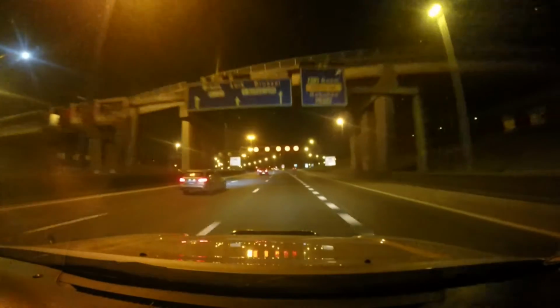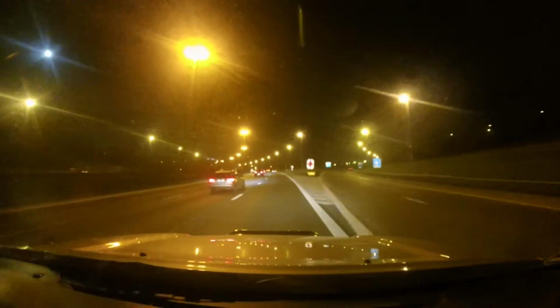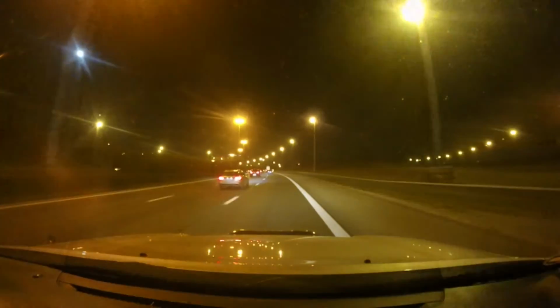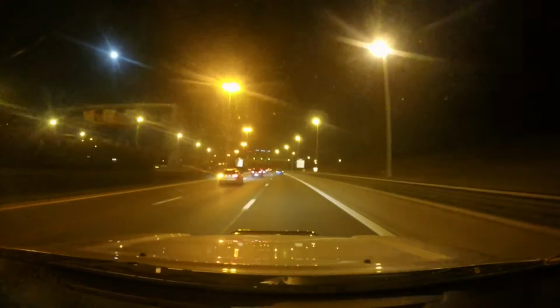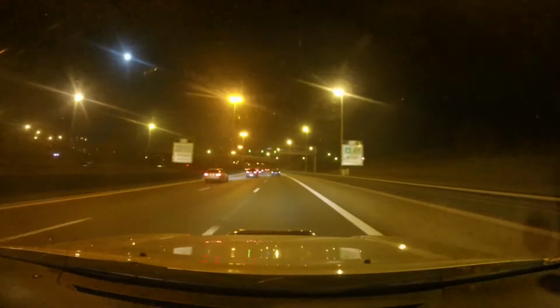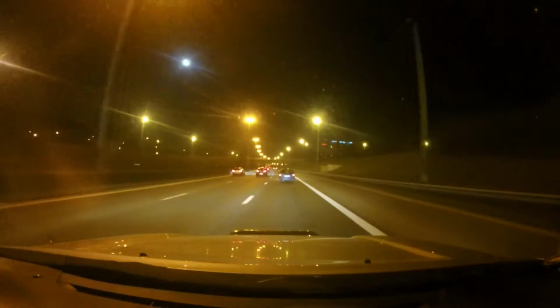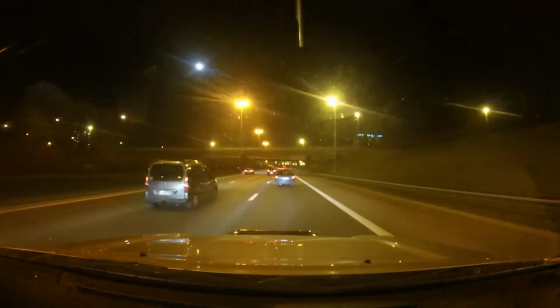Yeah. I'm glad when I'm home. 15 minutes to go. Let's do a little time lapse of Antwerp around the ring, I don't know what it's called, on being overtaken by a bus. Always cool. Anyway, time lapse.